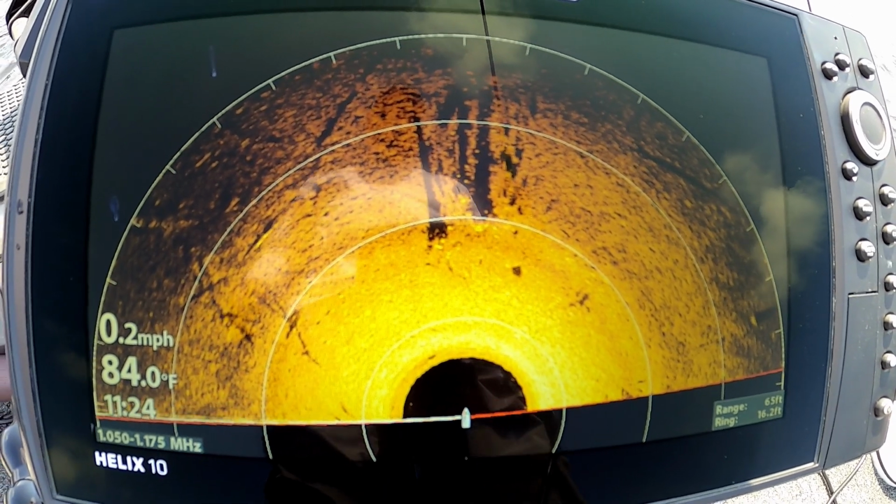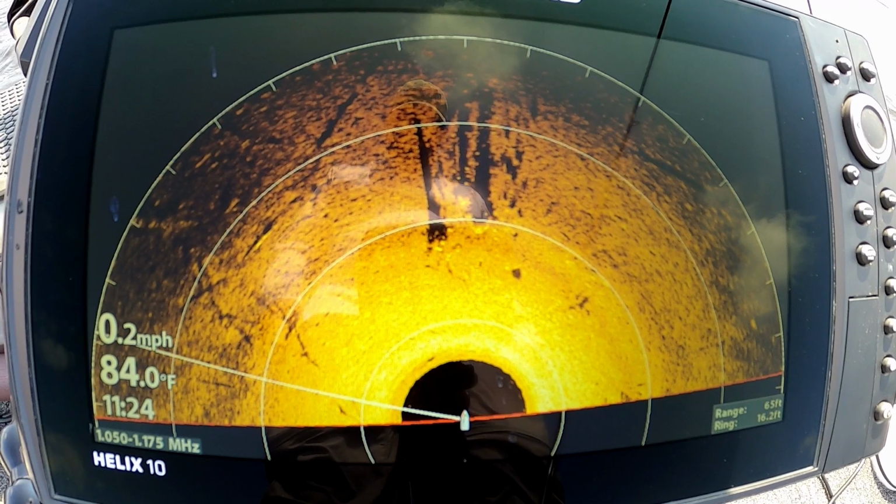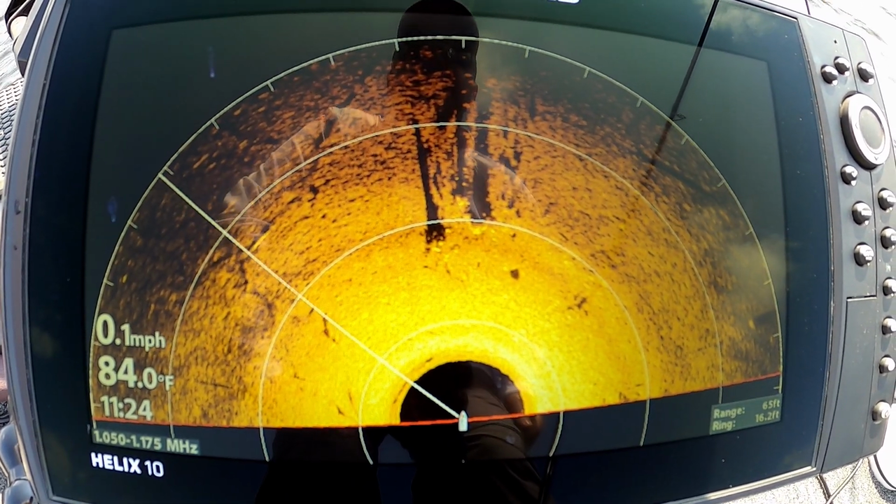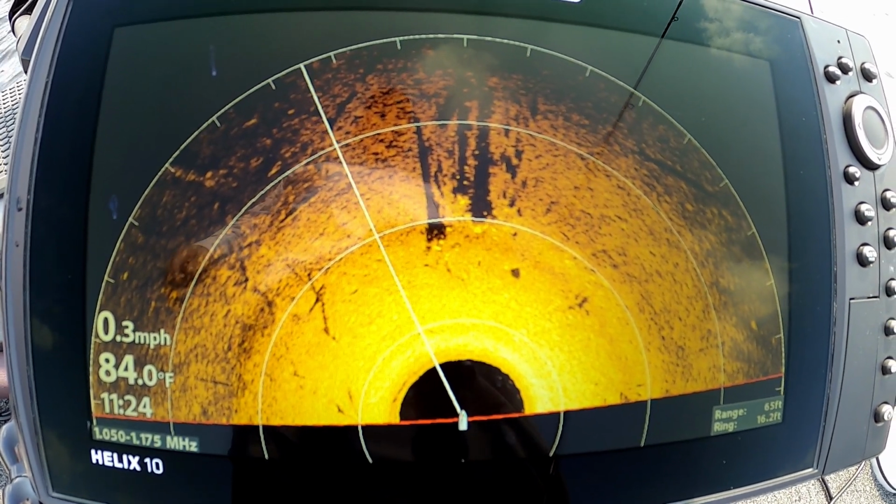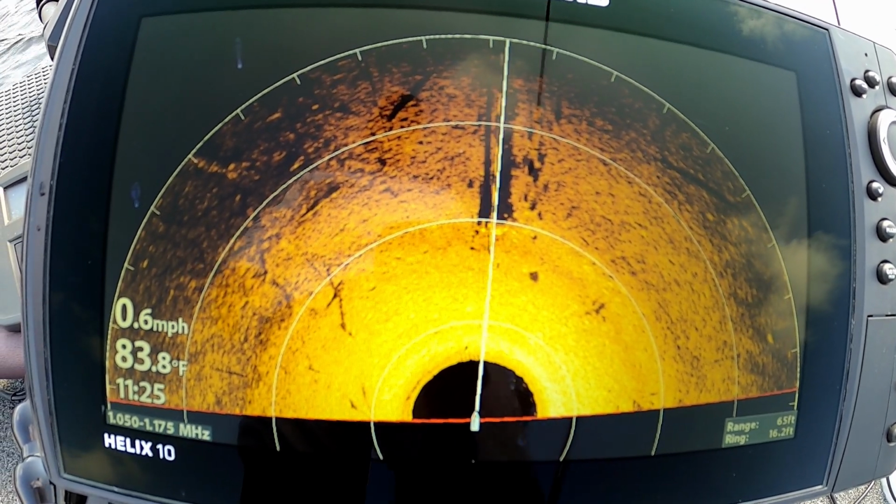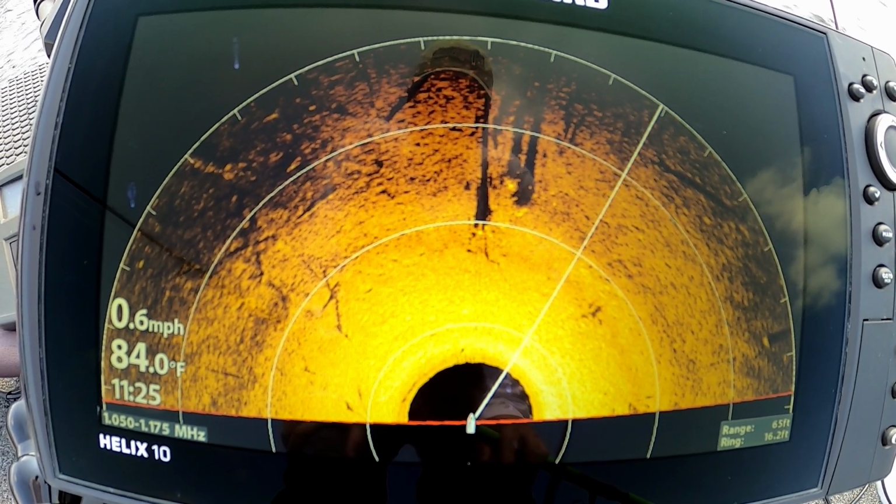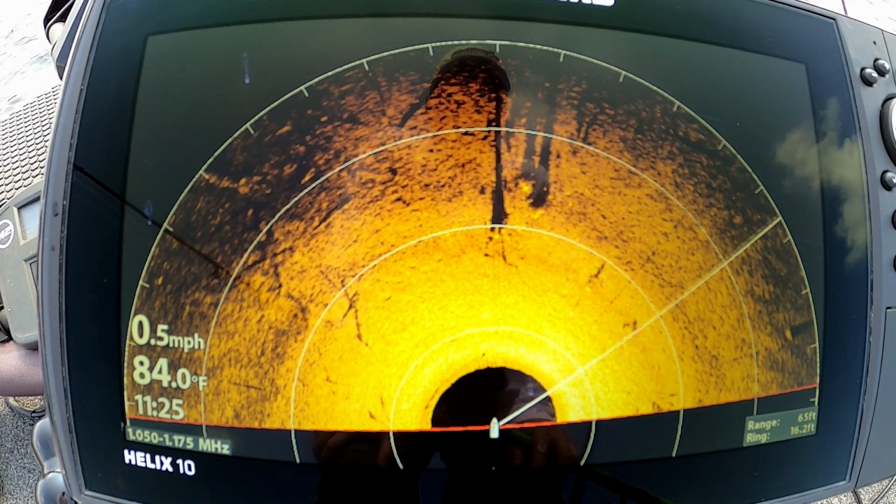Alright, so we're going to get off the trolling motor. We're going to drift backwards. We're going to check out that other stump we saw. See the school of fish now? You can see them over here to the side of the stump after I moved them around a little bit. Alright, so we're going to use this 360 to locate this other stump that was off to our right over here. And we're going to go check it out and see it.